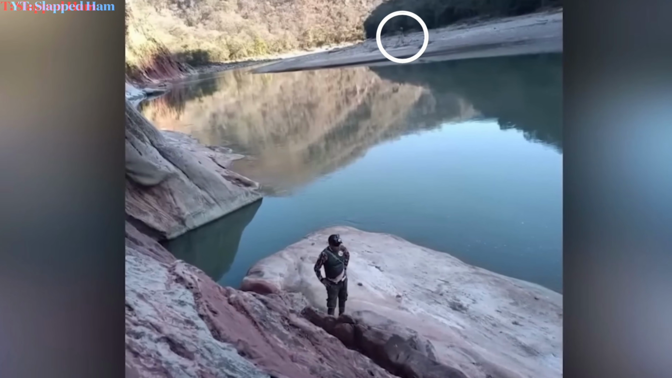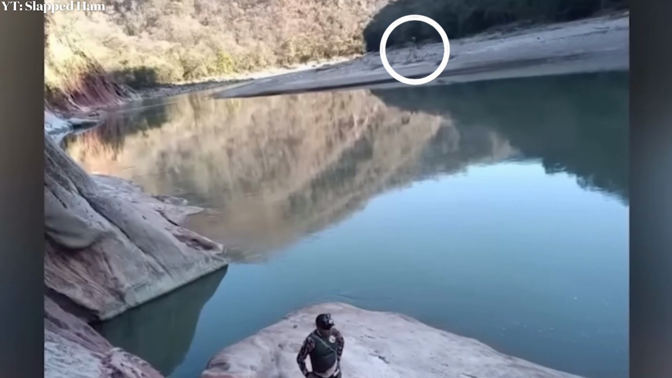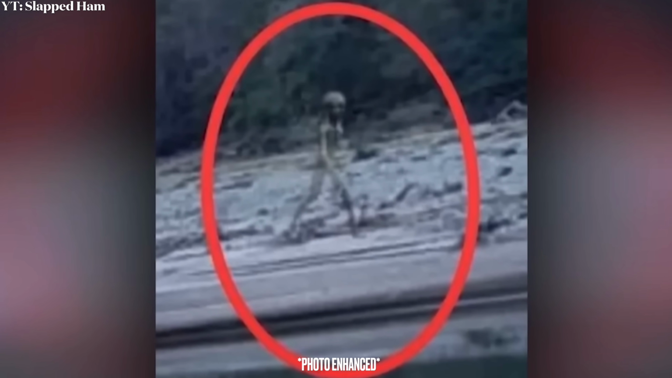A group of hikers were hiking along the Pilcomayo River in South America, in Tarija, Bolivia to be exact. But as they were hiking, one of the hikers decided to snap a photo of one of the other hikers, and they later realized that in the background of this seemingly innocent picture, something freaky was captured. This photo quickly went viral, not just in South America, but around the world as well. People are puzzled, and they dubbed this photo the alien from Tarija.